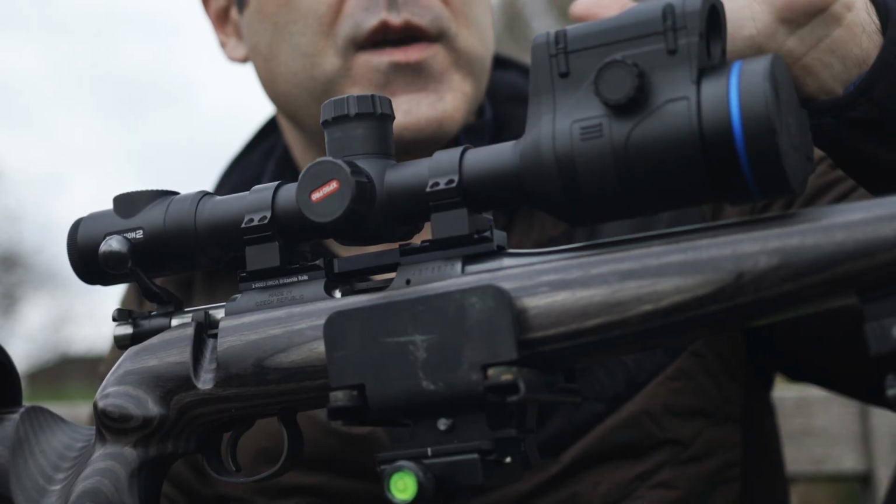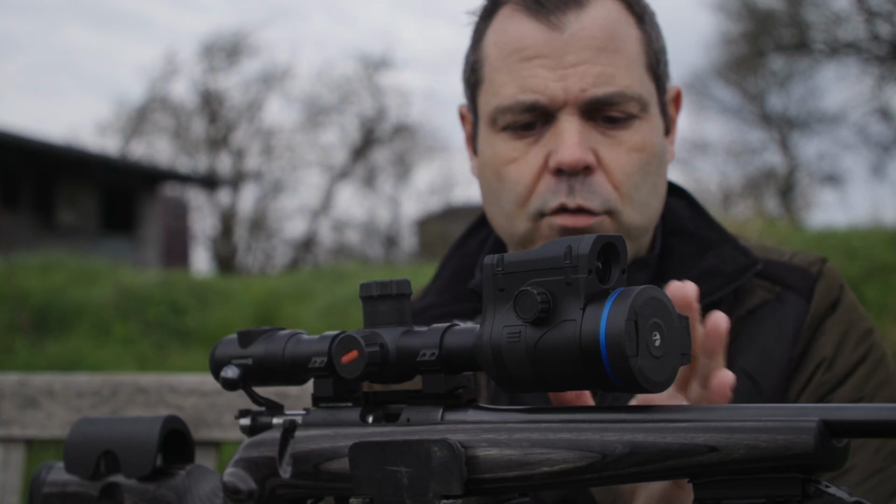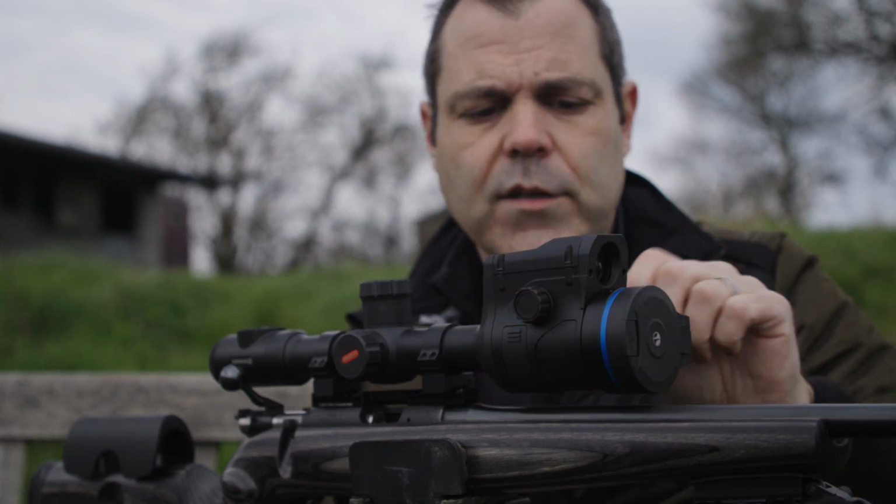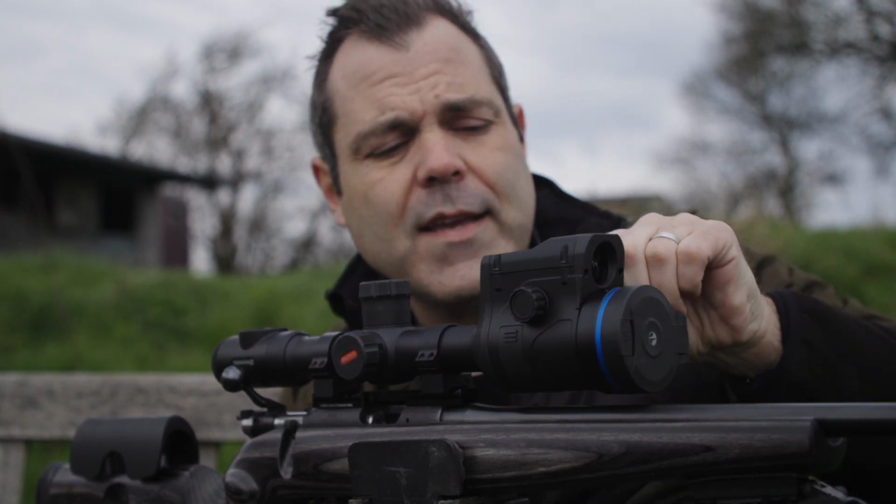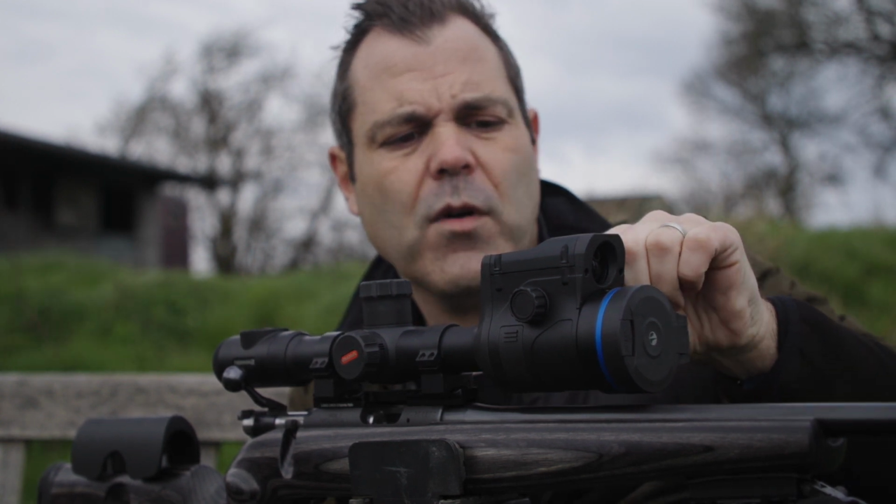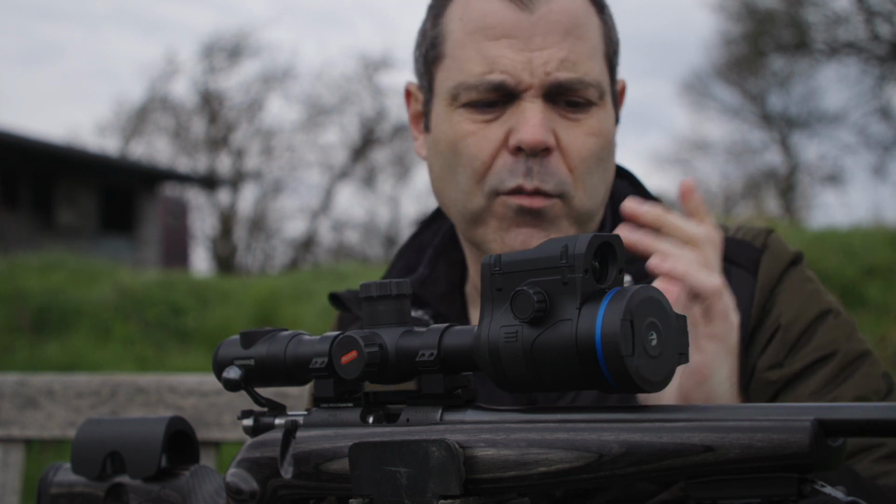The slight difference between this model and the ones that have come before it, with the non-LRF models, we've got a focus wheel here. There's one on both sides, so it's sort of ambidextrous, and as you turn it, you can see it turns on both sides there. That makes life a little bit easier if you're not wearing gloves. If you are wearing gloves, if they're thick gloves, you might struggle with that a little bit. I do find you don't have to mess with the focus too much, depending on what range you're shooting at anyway.